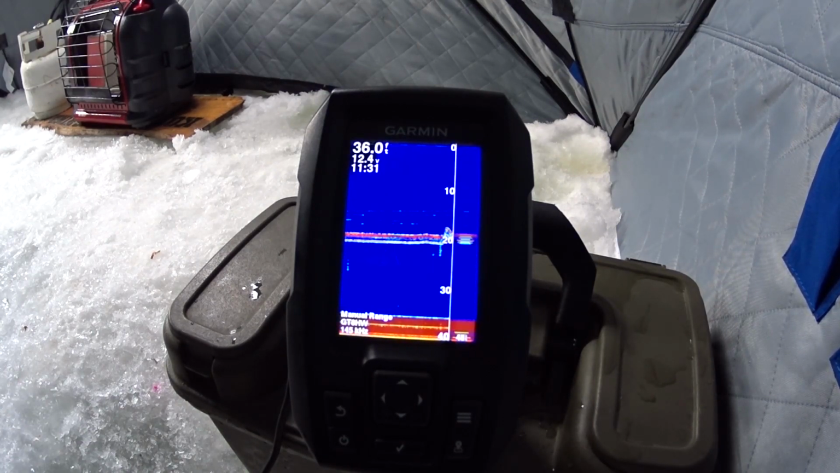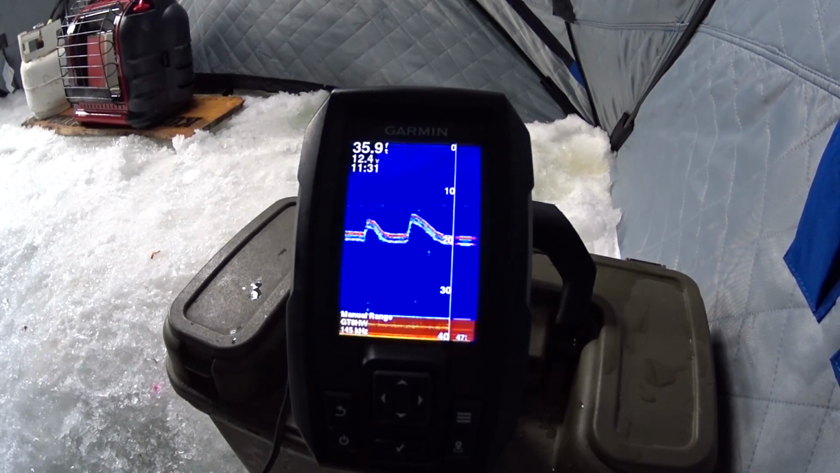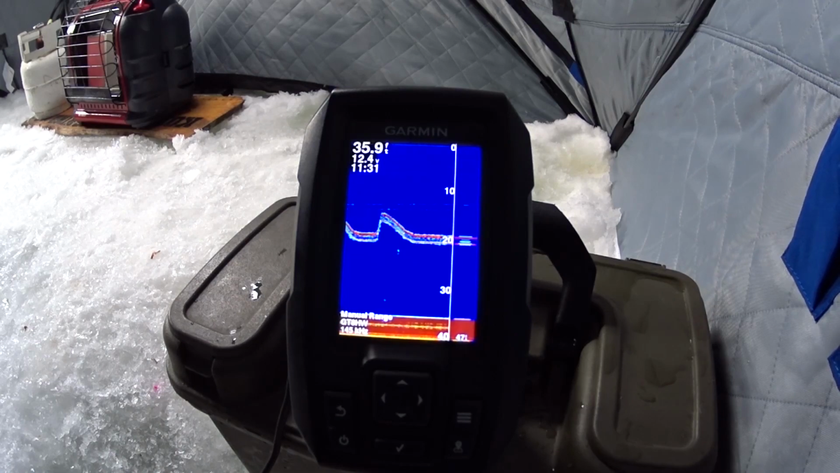So we're going to jig. You'll see my flasher, you'll see my jig. Big jig, slowly let it down. Even bigger jig, slowly let it down. So that's how we're going to attract the fish in. Once we see a fish on our screen, we're going to be able to adjust.